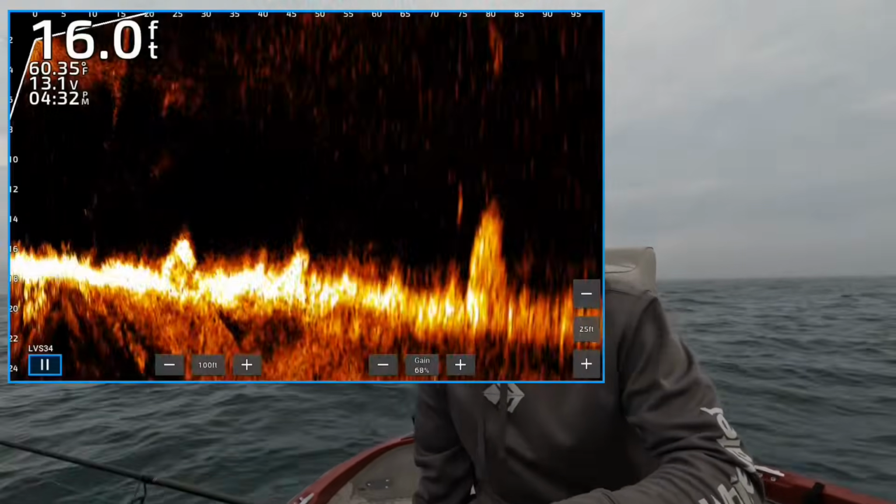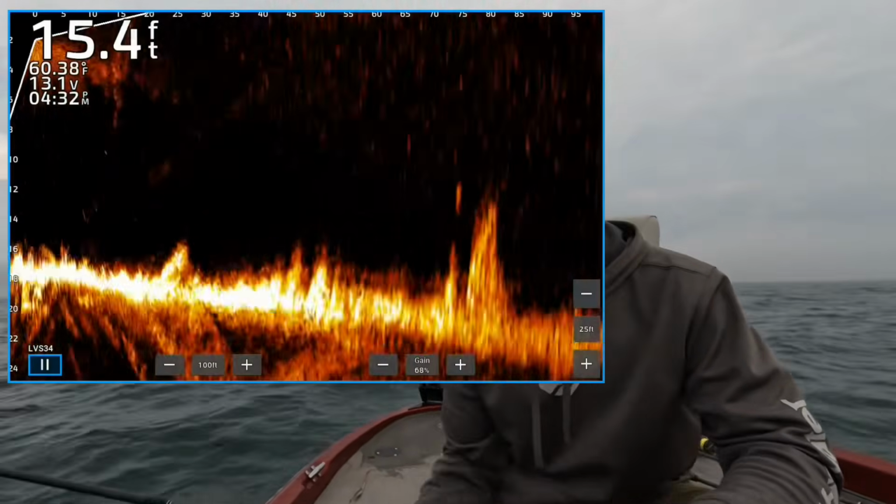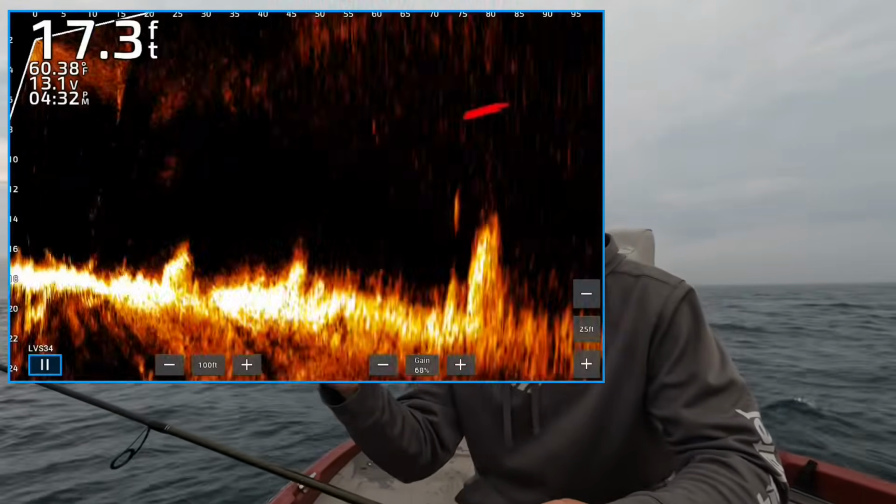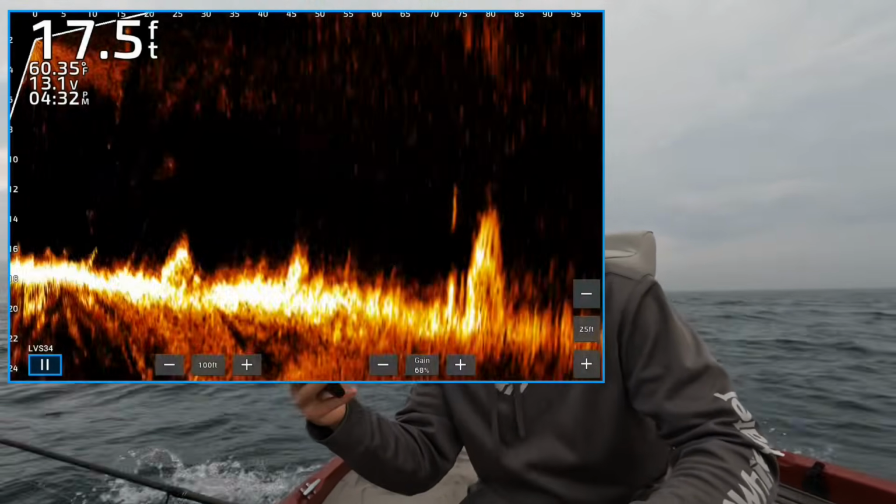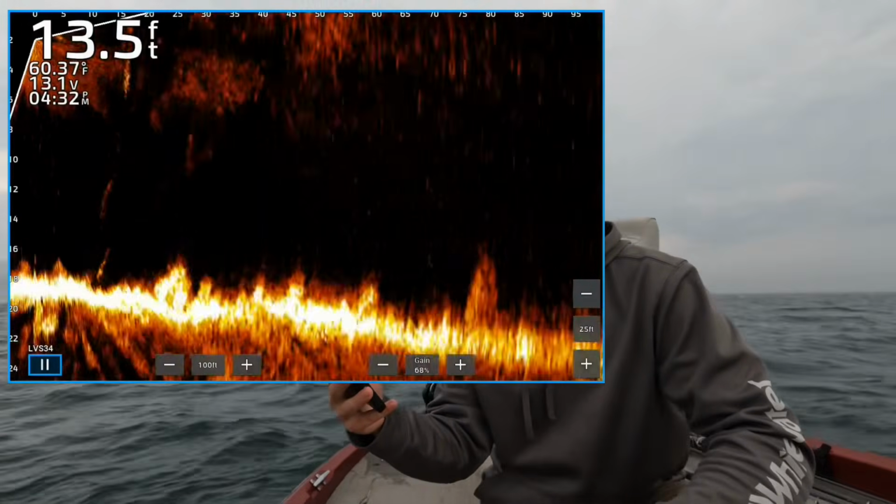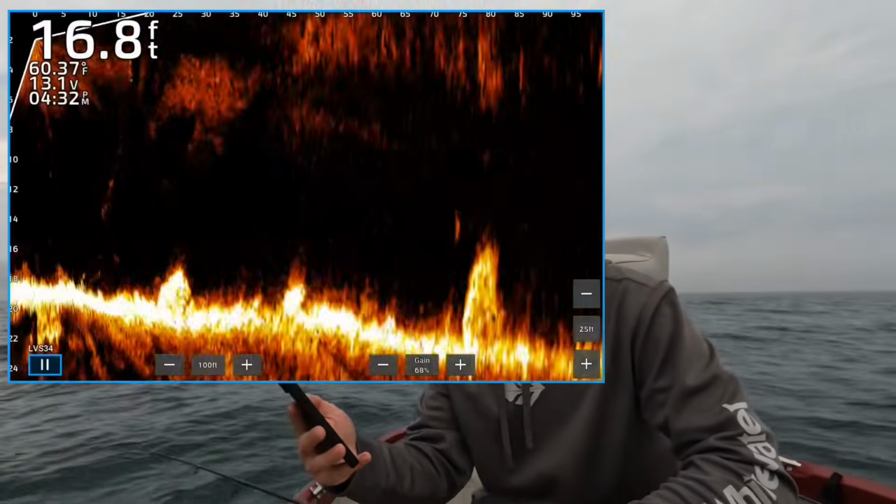Alright, so now you can see on the Livescope screen one of those big boulders that we went over with the side imaging, right? I've got it up on my phone here, that's what I'm looking at. But if you notice, it's sitting in 18-ish feet of water at the base of it. That thing comes up to 12 feet. So that's a 6-foot tall boulder. And there's actually a smallmouth sitting right off the top of it right now.